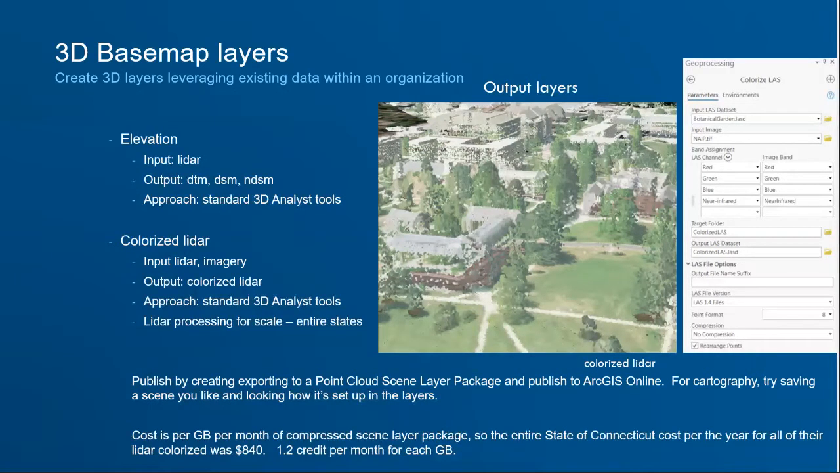And then to get it online, it's as simple as taking that LAS data set that's colorized, putting it into a scene, and then into ArcGIS Pro in a 3D viewer, and then taking that and creating a 3D base, creating a scene layer package out of it, which is Create Scene Layer Package, point cloud scene layer package, and then taking that and publishing it, adding it online to your ArcGIS Online account, and it will automatically load it up and create a 3D view of it that you'll be able to see.